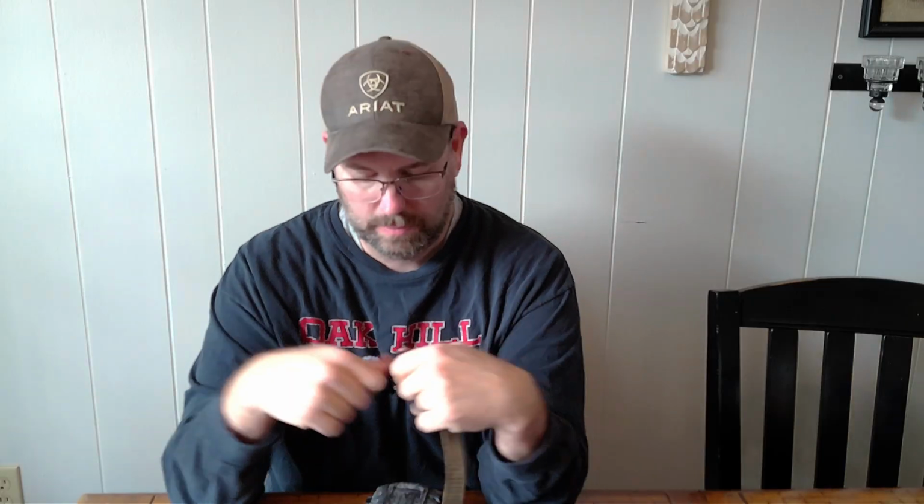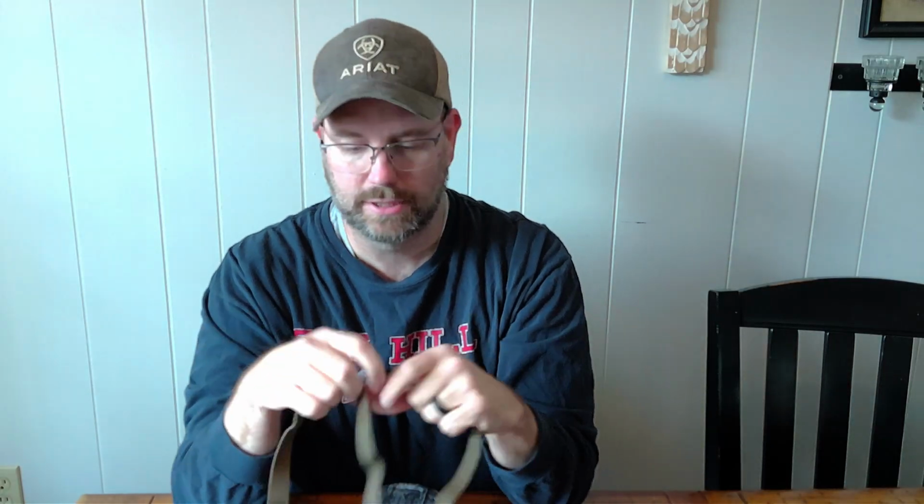This part here where it buckles and straps down, it broke as I was tightening down the strap onto the tree. I didn't put a whole lot of pressure. The little plastic piece, it broke. So then, I was on a little enough tree, I just took it and tied the strap down, and it was just fine.